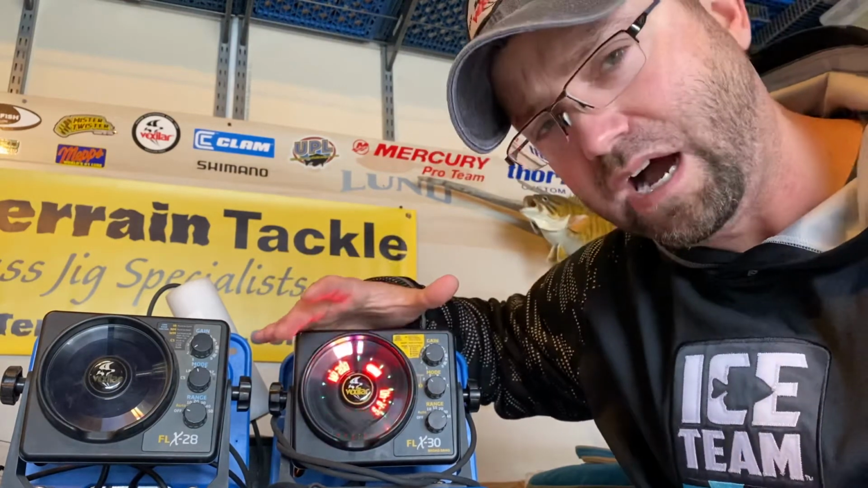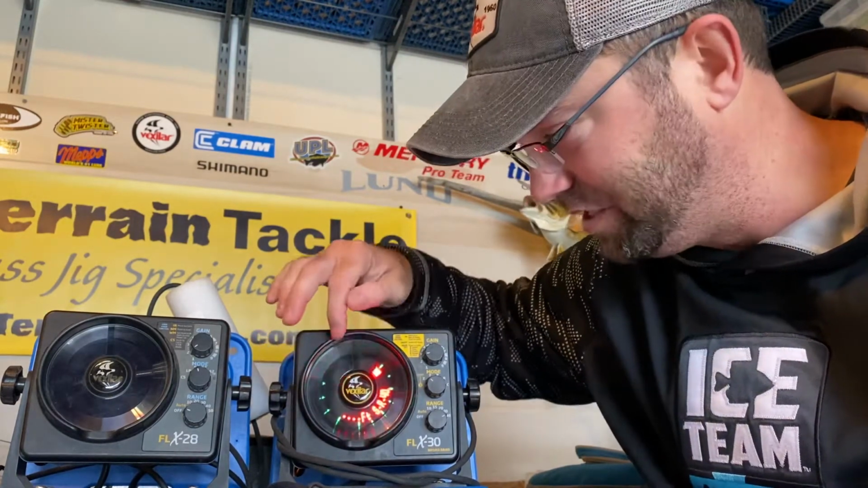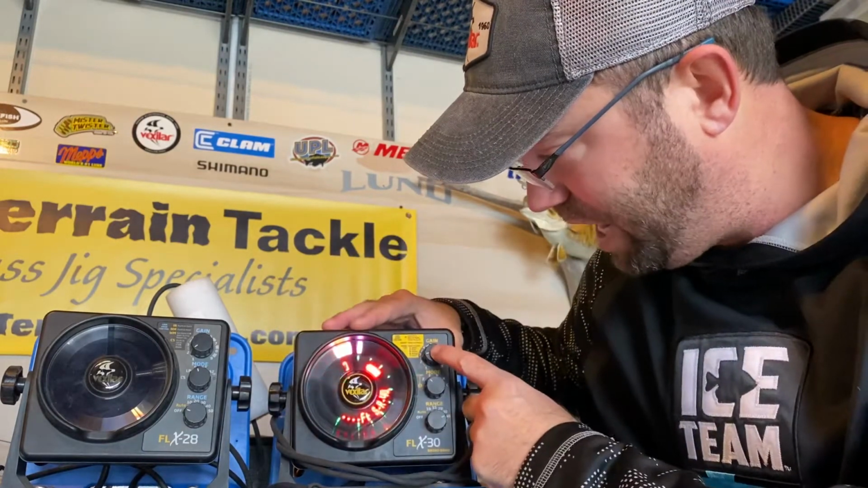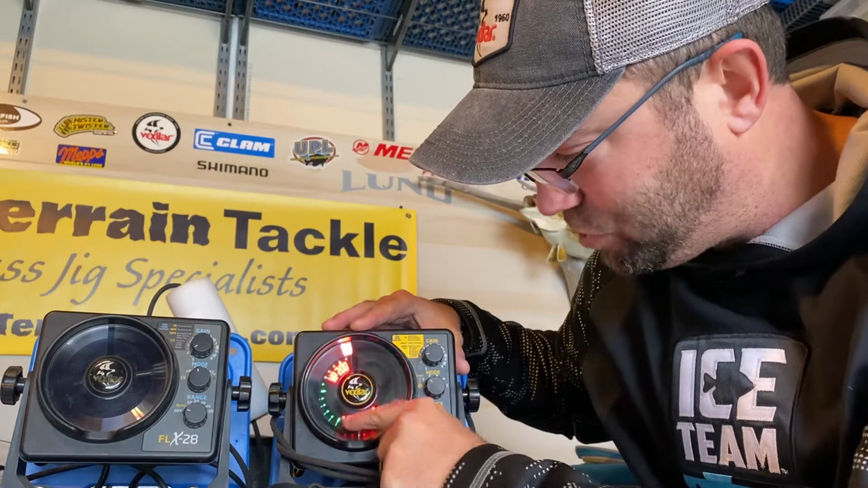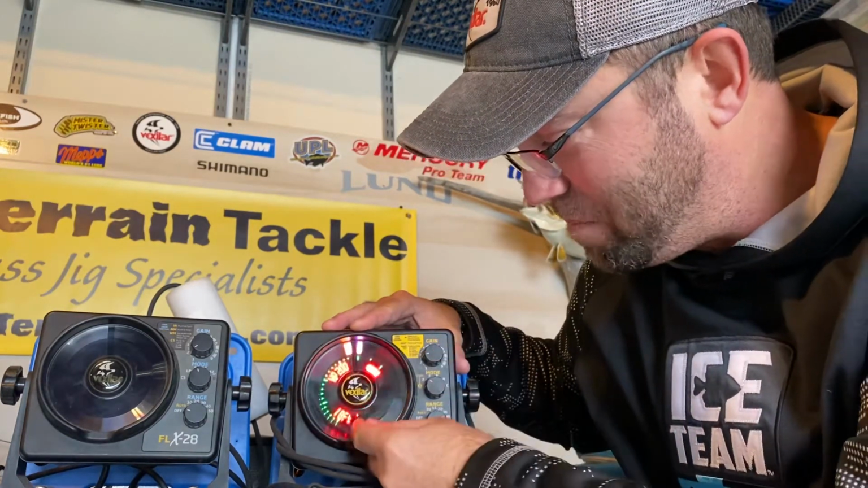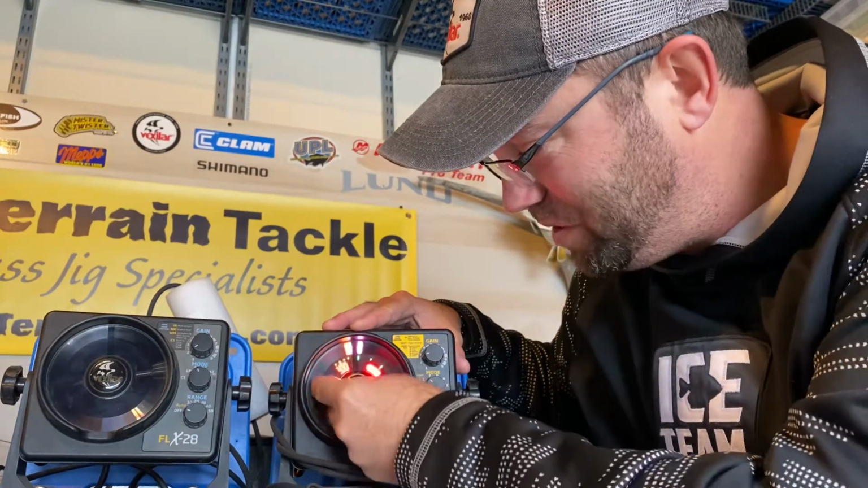Left-hand side, we're not on the water, so you're not going to see this. It's going to be bottom of the lake up to 6 feet. I push the gain button again. You can see it changes to 12 feet. Bottom of the lake up to 12 feet. I push it again. Bottom of the lake up to 18 feet.